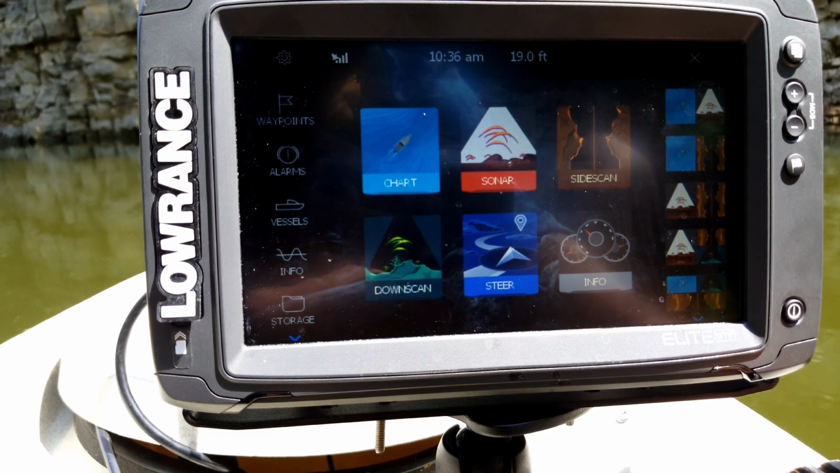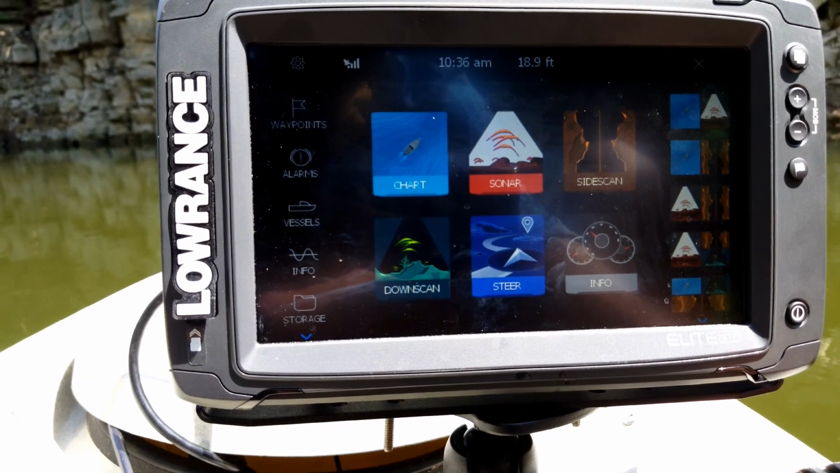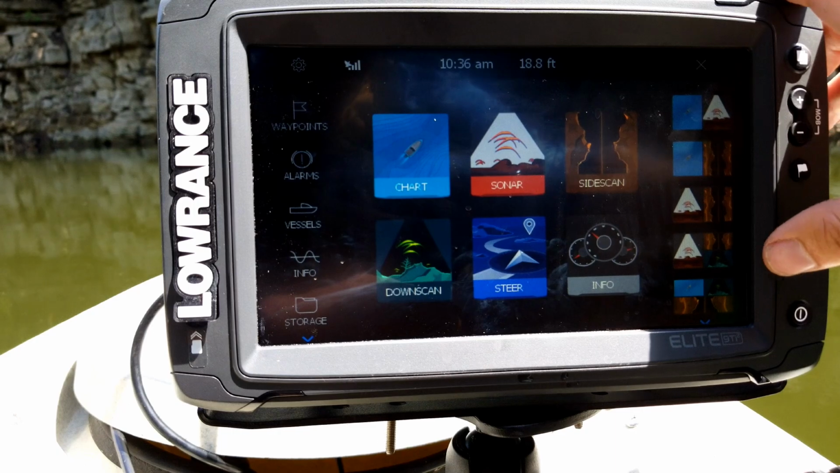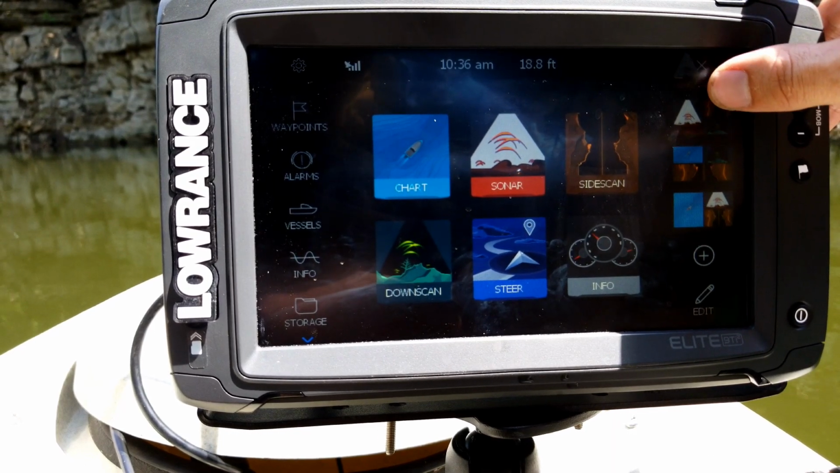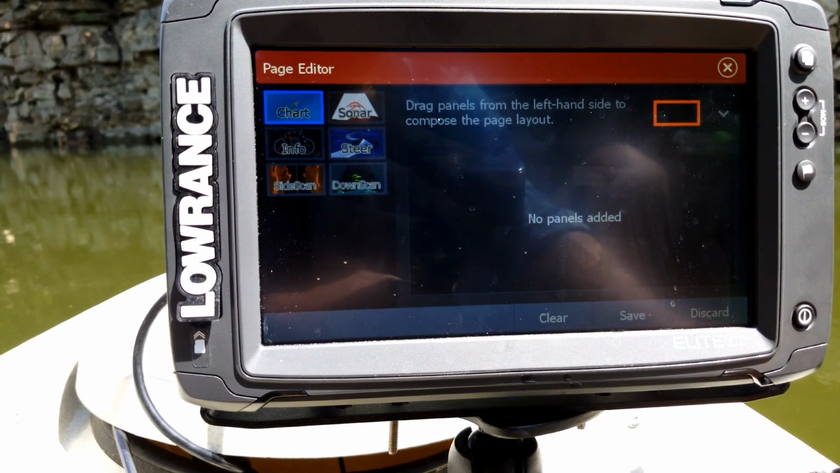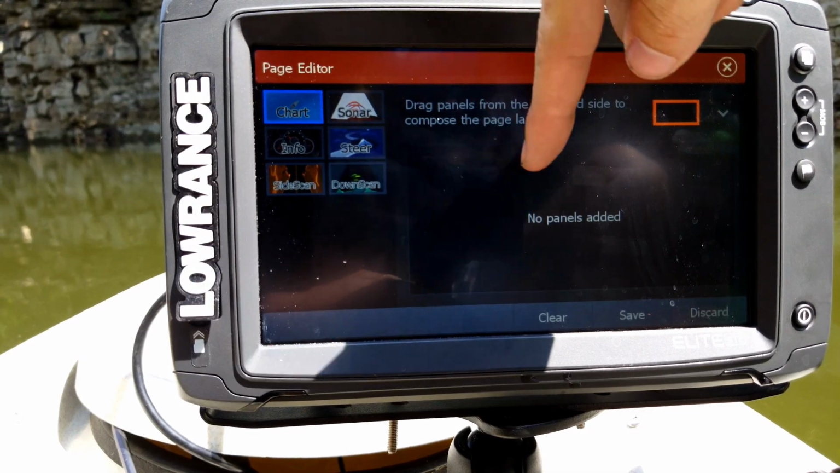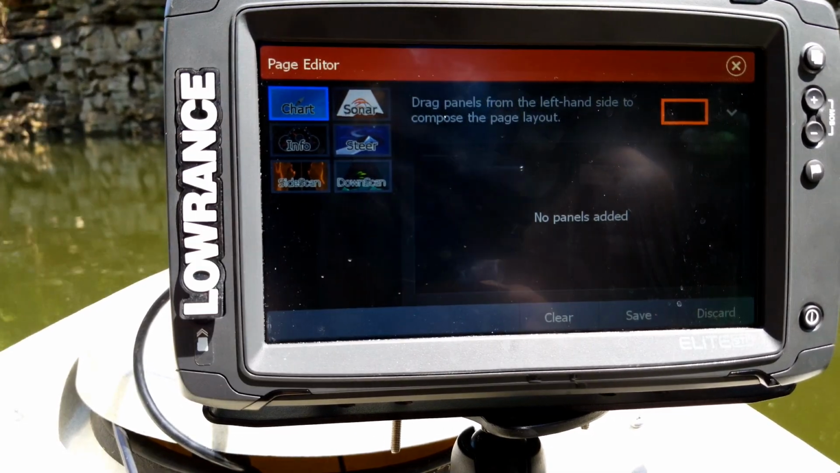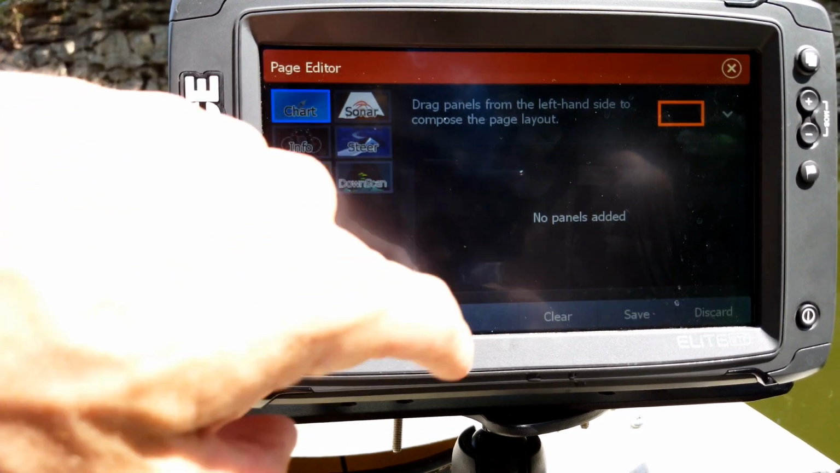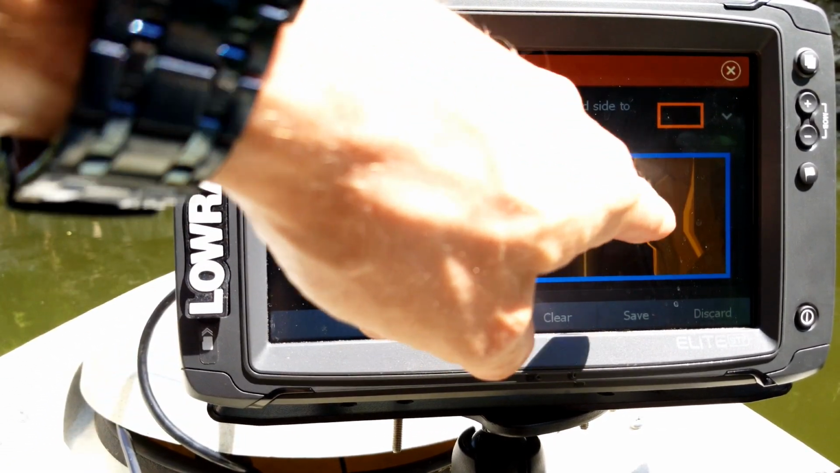Now there's going to be a bunch of pre-designated split screens, but you can also go in and customize to make new ones. If you want to make a customized split screen, you can touch your finger and drag it up, and then go over here and hit the little plus button. That brings us to our page editor. What you can do is touch whichever one you want and drag it over to the center screen here. If I want, let's say, my side scan, I can just take it and drag it into there. And then let's say I also want down scan. Well, I can drag it over too.